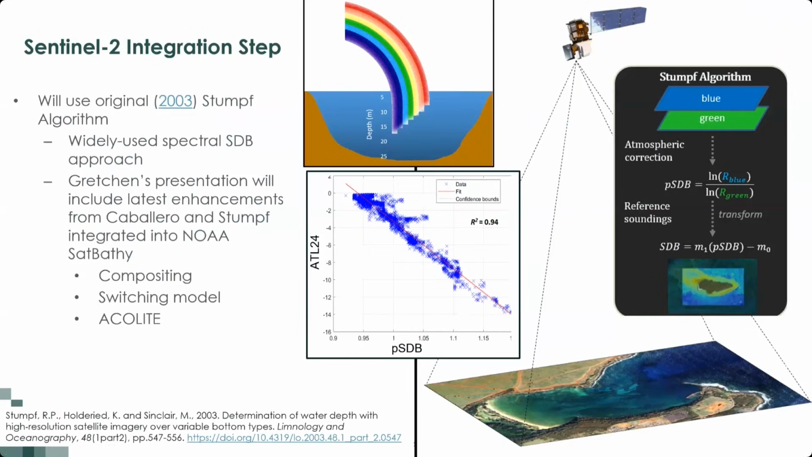So we're not going to make use of some of the new elements such as compositing and the switching model and Acolite and other things that Gretchen might mention. But for visual analysis, this should be a pretty good workflow. So we're going to start by generating what's called pseudo-bathymetry, or PSDB. And that's going to be the ratio of logarithms of two different spectral bands. We're going to use blue and green. And then in the next step, we're going to do a linear regression of ATL24 reference bathymetry on this pseudo-bathymetry. And that's going to give us the parameters of a linear transformation that we can use to transform that pseudo-bathymetry to actual depths.